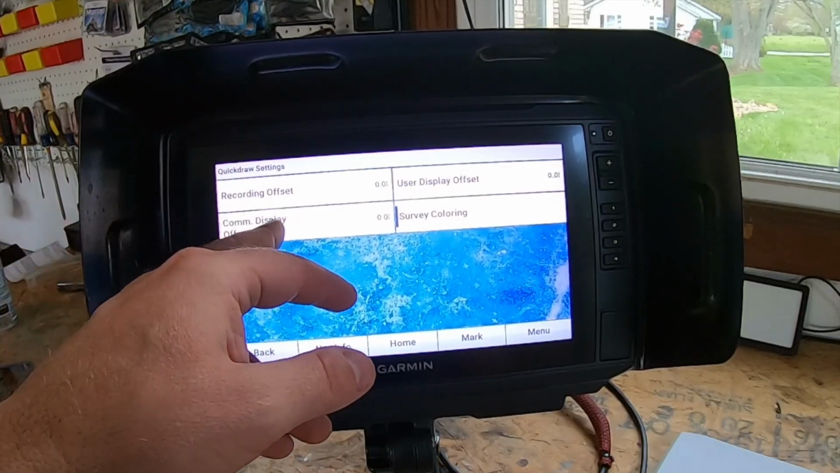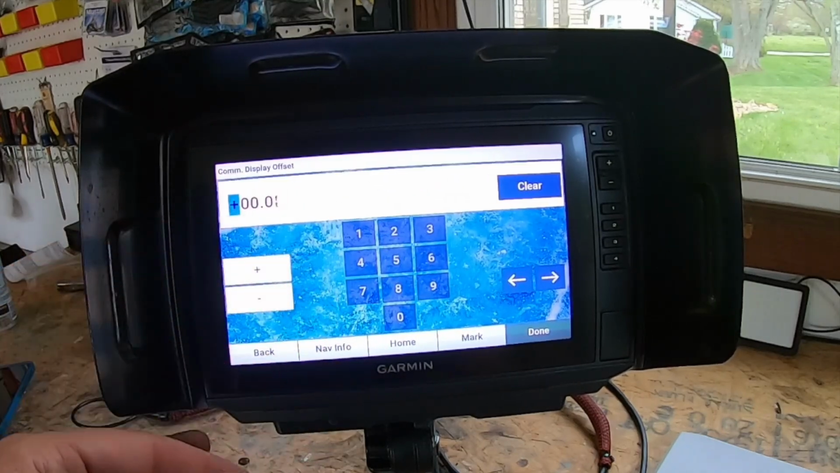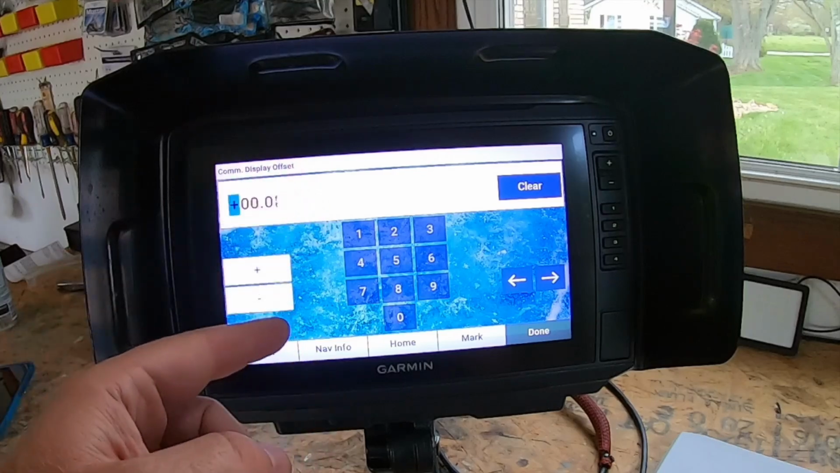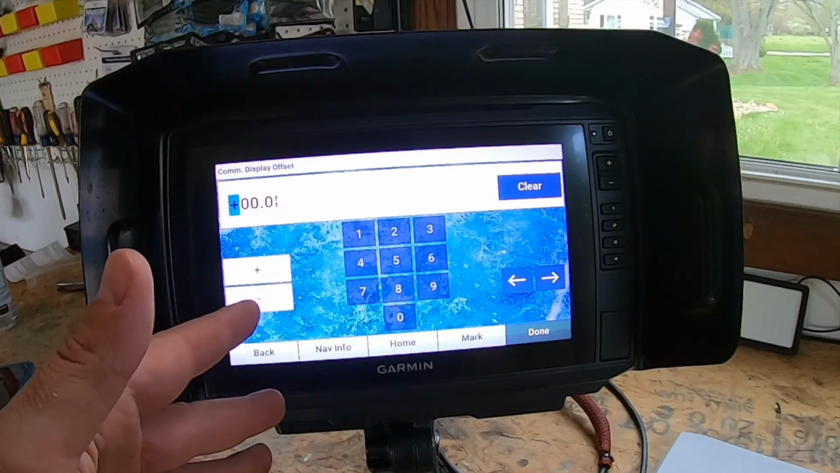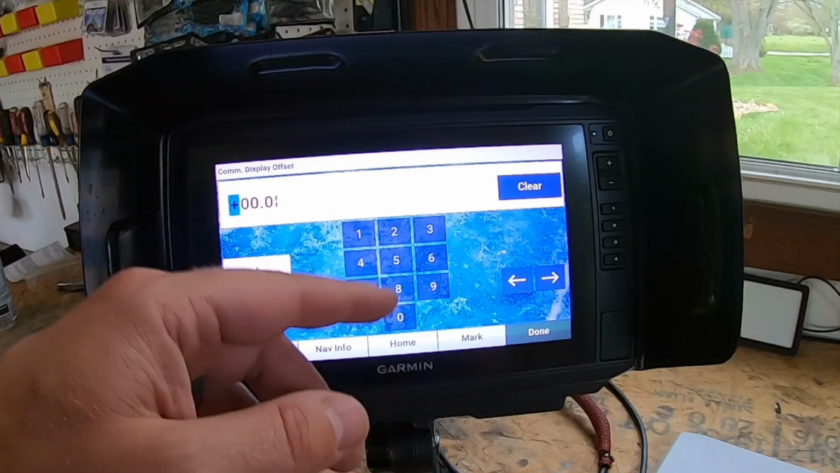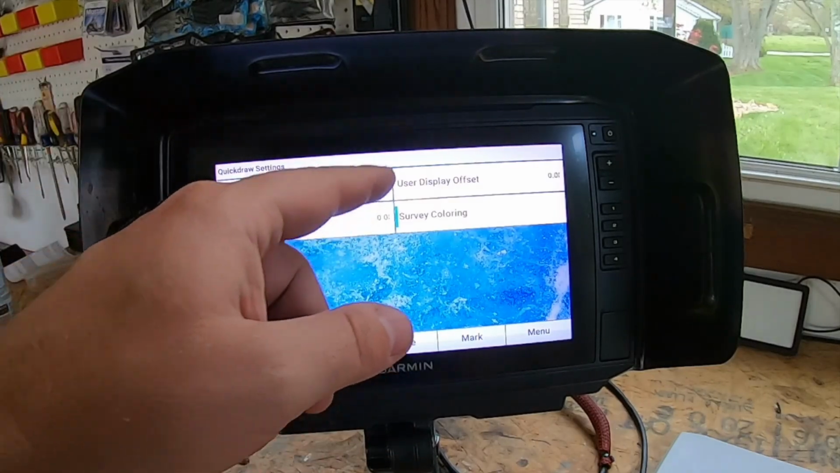All right, next we have the comms display offset. This one's different because this one sets the difference in contour depth and depth labels on the community contour maps to compensate for changes in the water level on the body of water you're fishing or for depth errors on the recorded map.